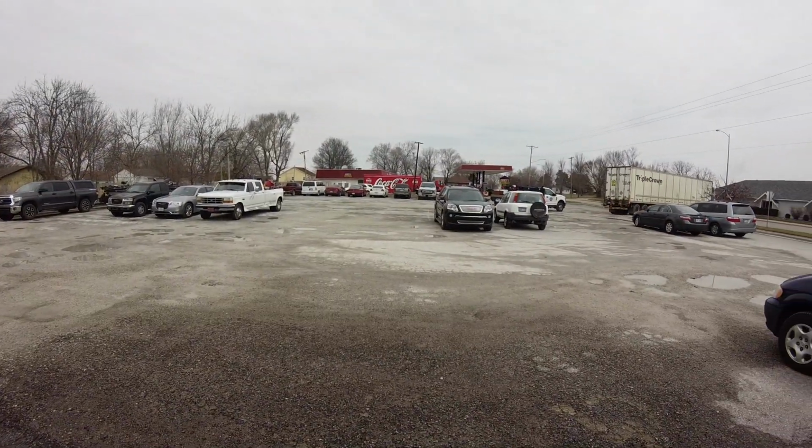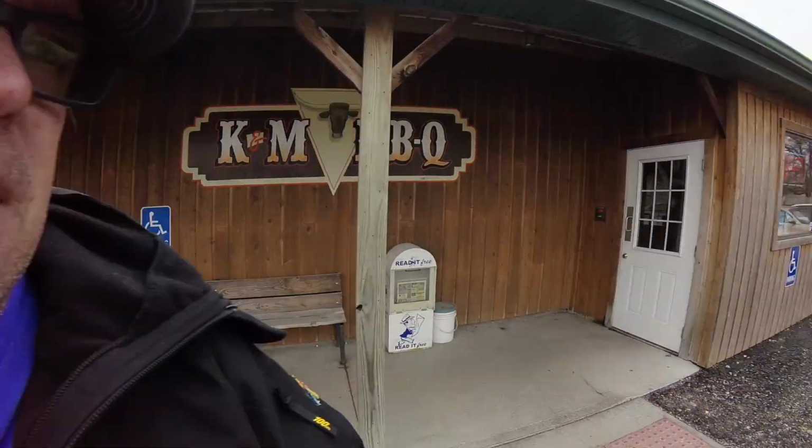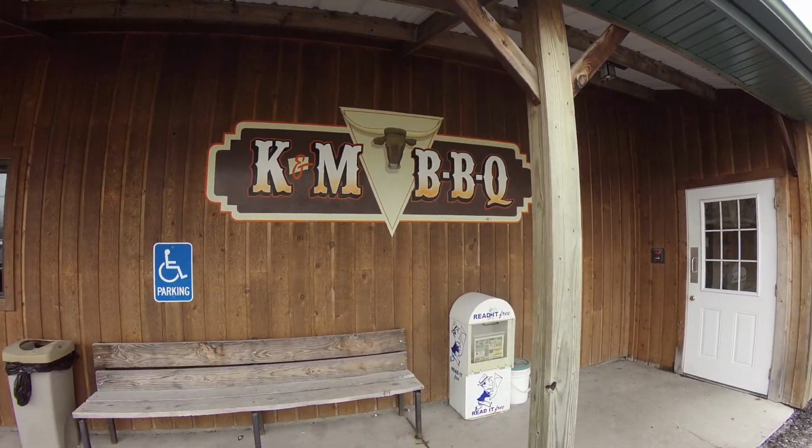Prepare to see some good food go in this gullet. So here we are at K&N BBQ. It is located in Spring Hill, which is about 8 miles from Hillsdale Lake. Got a great Casey's gas station there if you need to get gas. And of course, if you need to get some food, K&N BBQ is the place to be. Come on in.